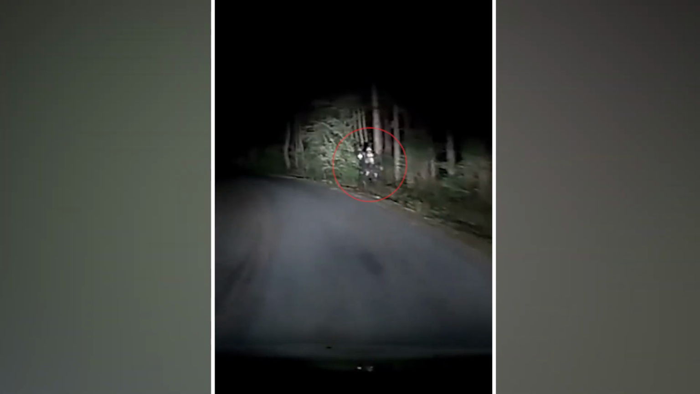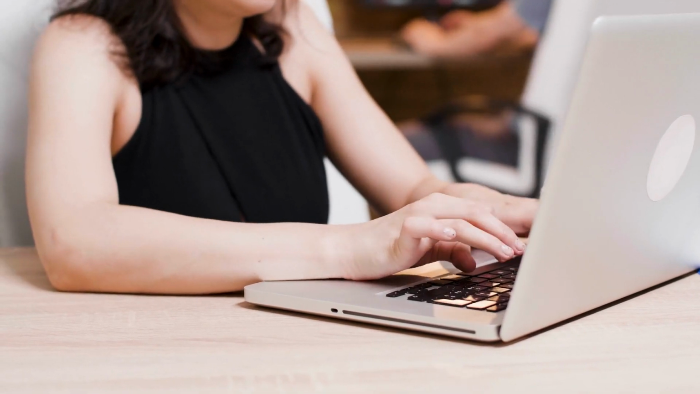don't know what. Was it a deranged man or something unknown to us that lurks in the woods? Tell me in the comments section.